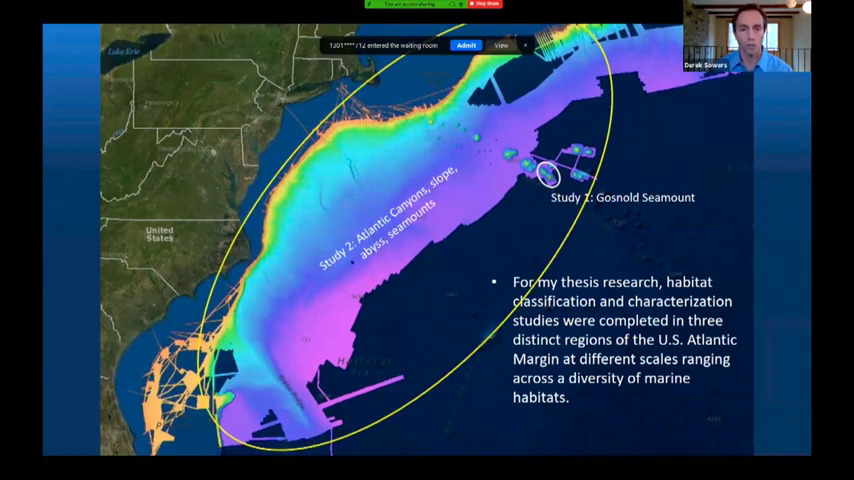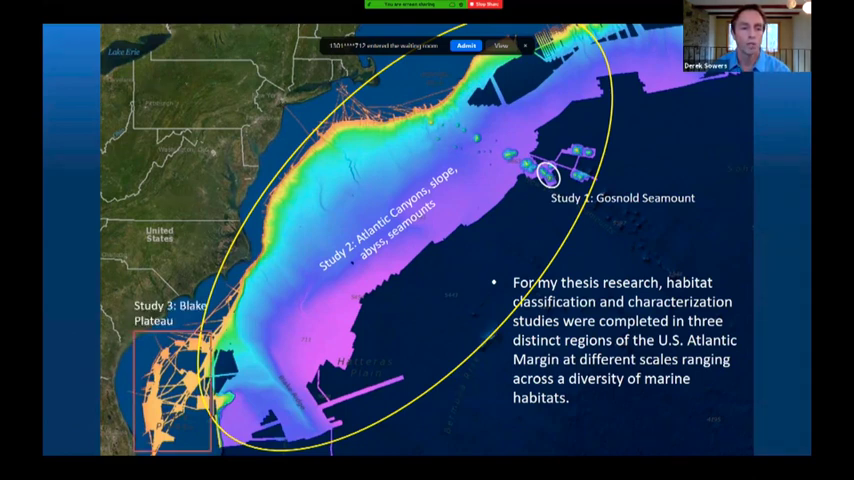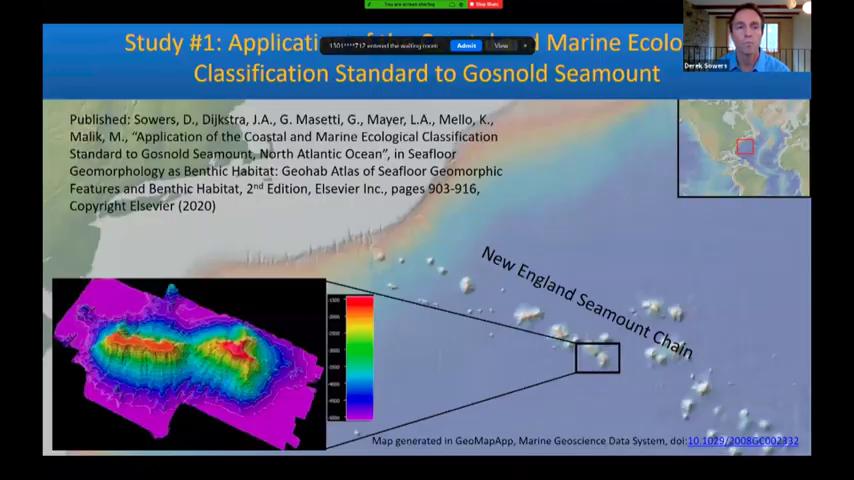The second study, we expanded those methods out to this very large region of the Atlantic canyons, the continental slope, the abyssal plains, and the seamounts. And the third study, shown here off the coast of Florida and Georgia, was the Blake Plateau. So I'll discuss each one of these studies and some of the key conclusions of each.